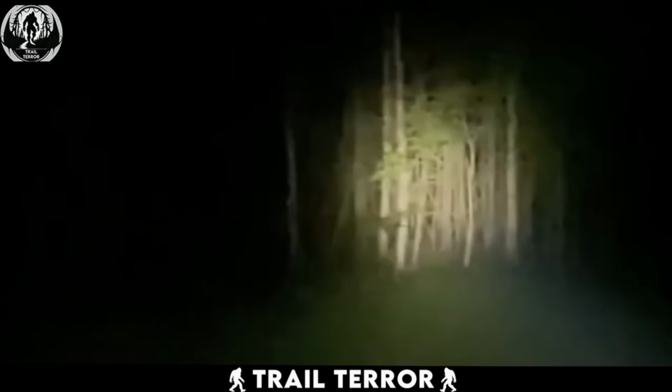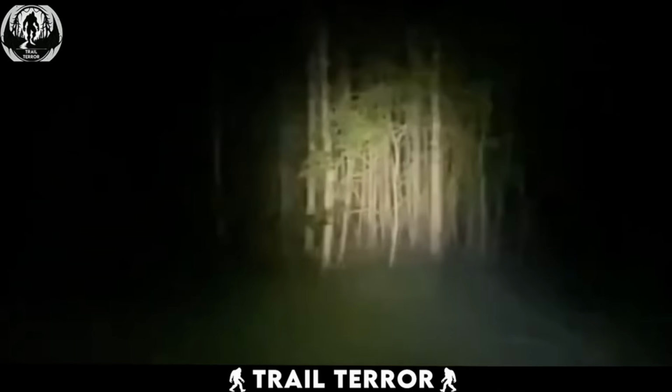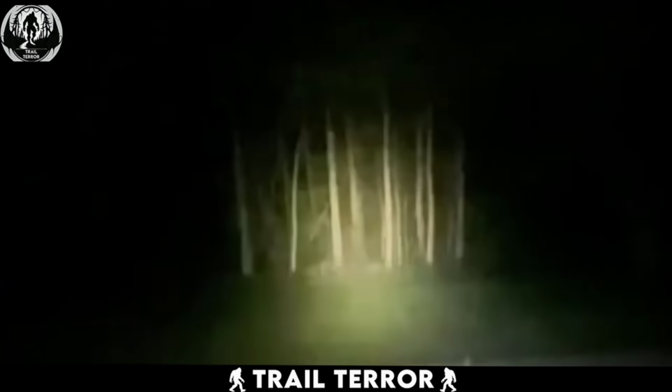These aren't just any screams. They're the kind that make the hairs on the back of your neck stand up. The person filming is trying to see if they can spot whatever is making these sounds by shining their flashlight into the forest. But it's the sound that really stands out in this video. What could be making these creepy noises? Is it an animal known for making such sounds? A person in distress? Or something entirely unknown?